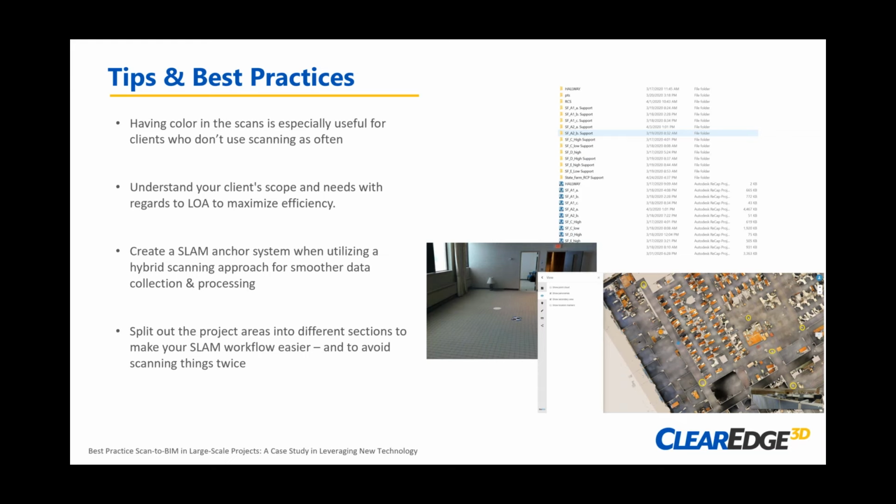In the image in the bottom right, you can see I've made some little yellow circles on all those different adhesives that were laid out in this one particular area. We pick up that checkerboard in the tripod scan. It has an X, Y, and Z value that we can then export from Faro Scene.